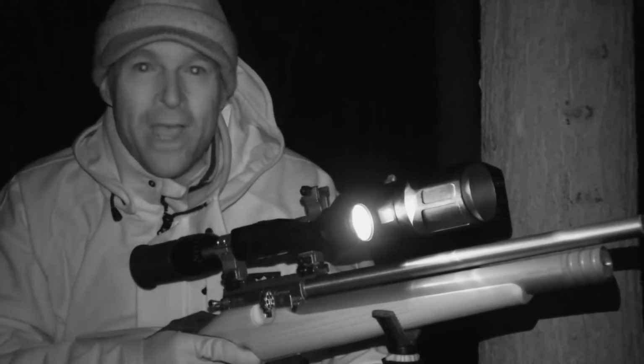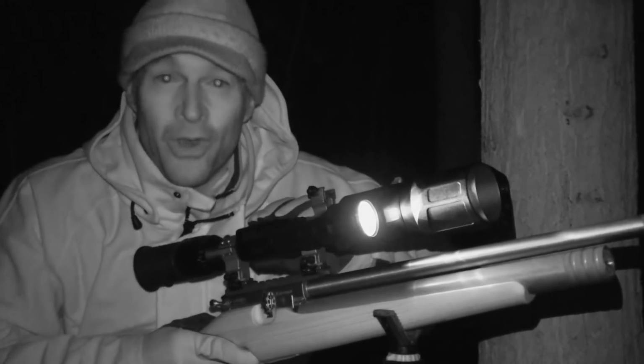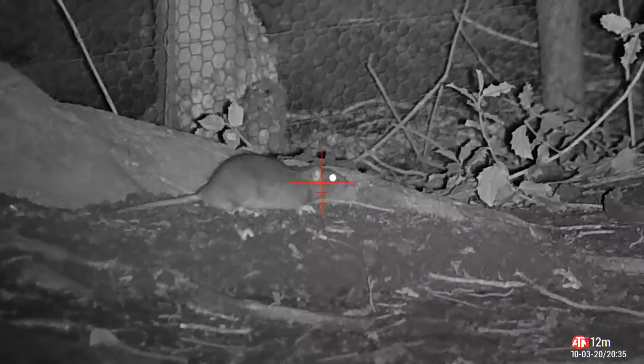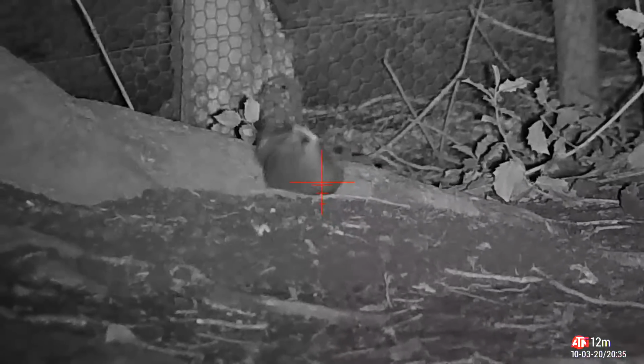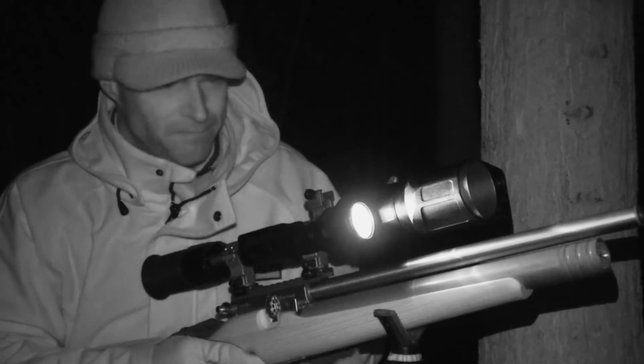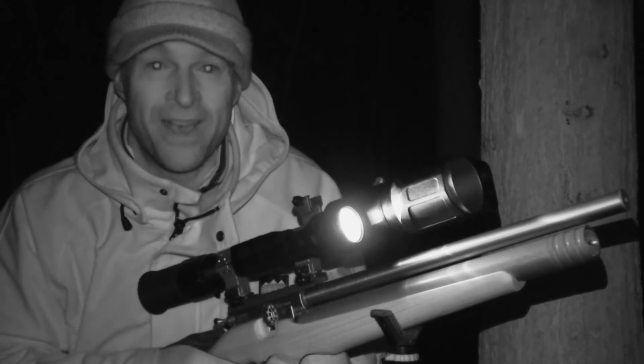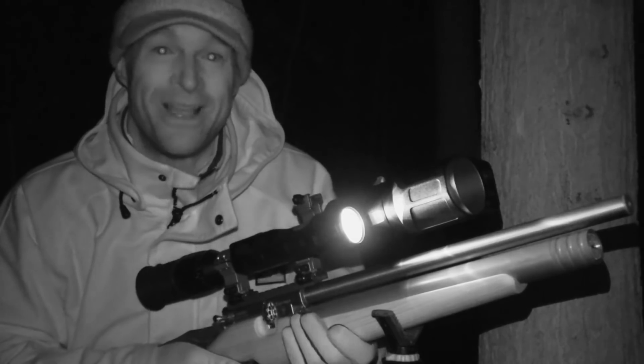Oh, that one was way out in the open, so they're obviously not all on high alert. The pellet absolutely clobbered that one, flipped it, literally cartwheeled that rat like a headshot rabbit. Now, I've not reloaded yet because I've lost count of the number of shots that I've had, so it's probably a good time now to reload the magazine.